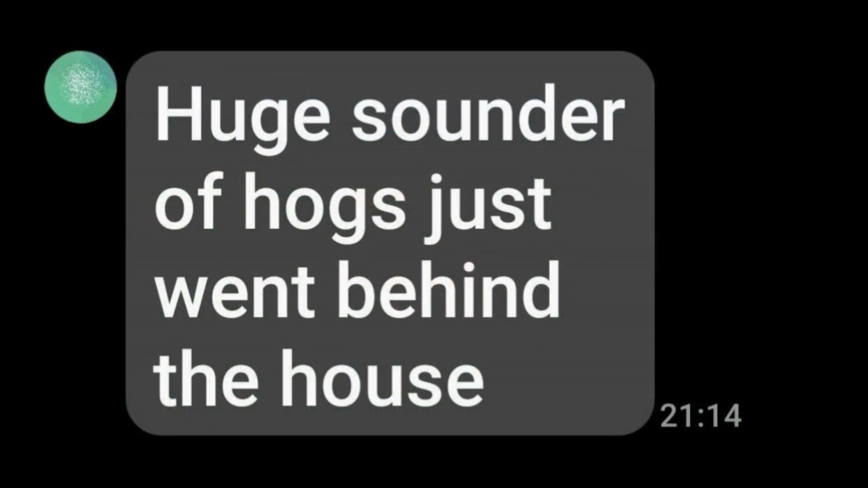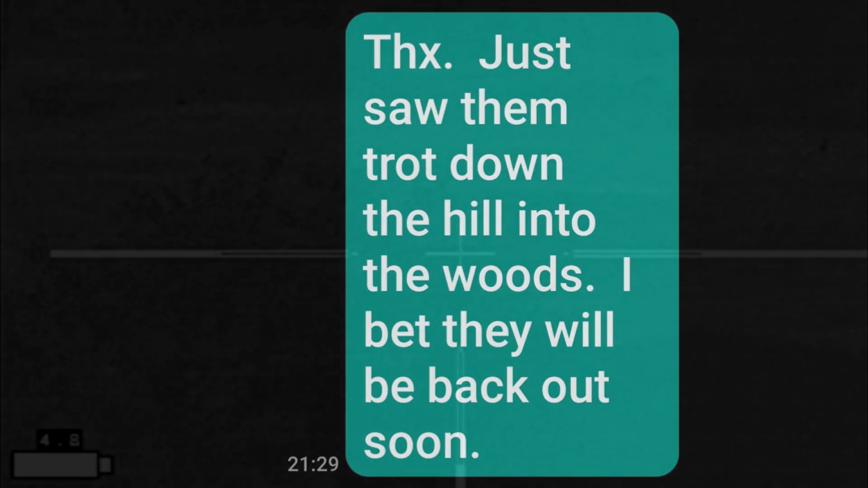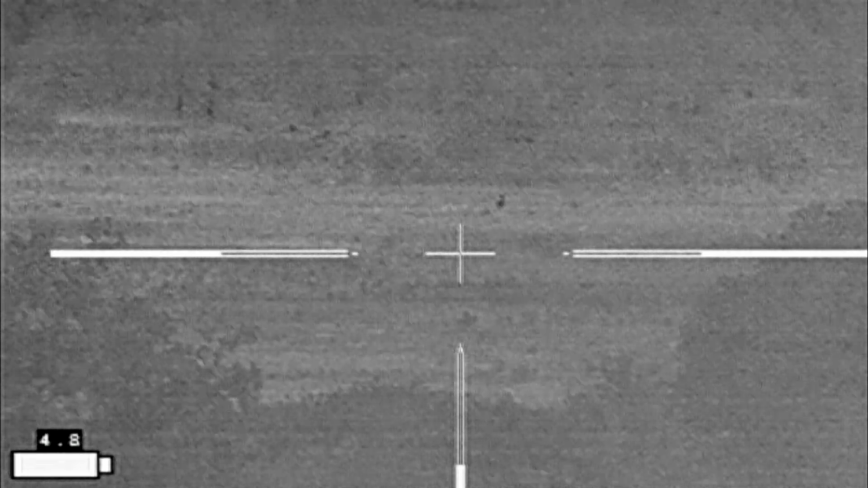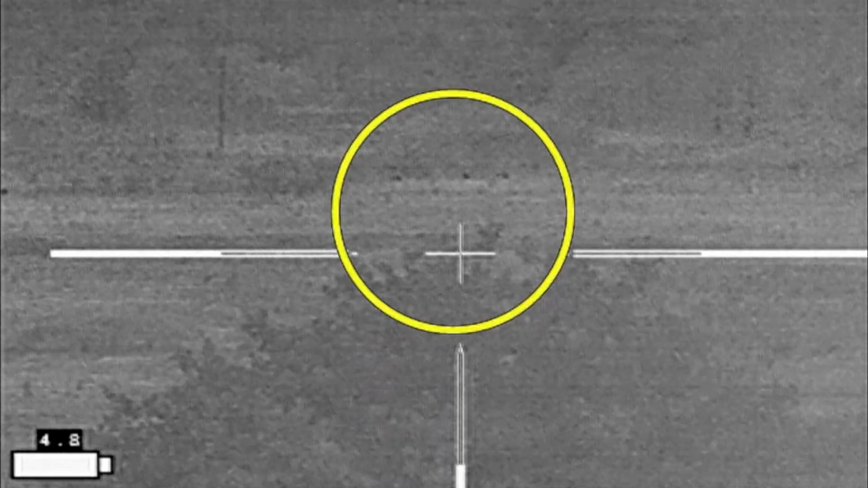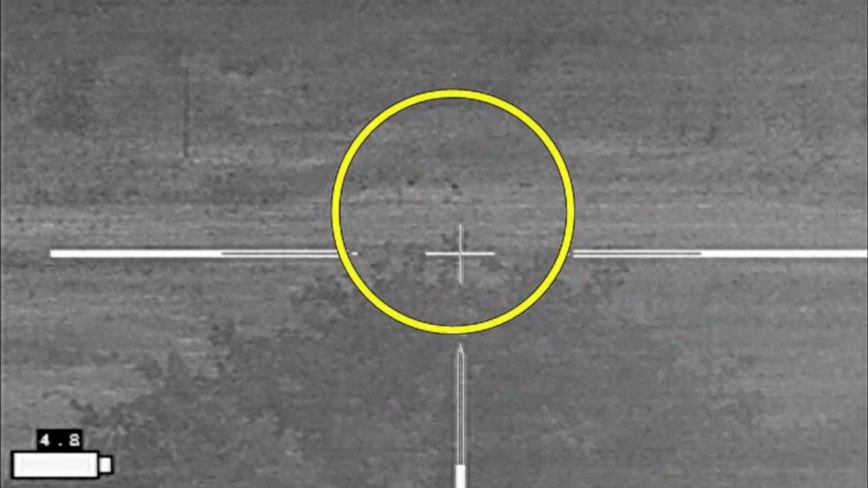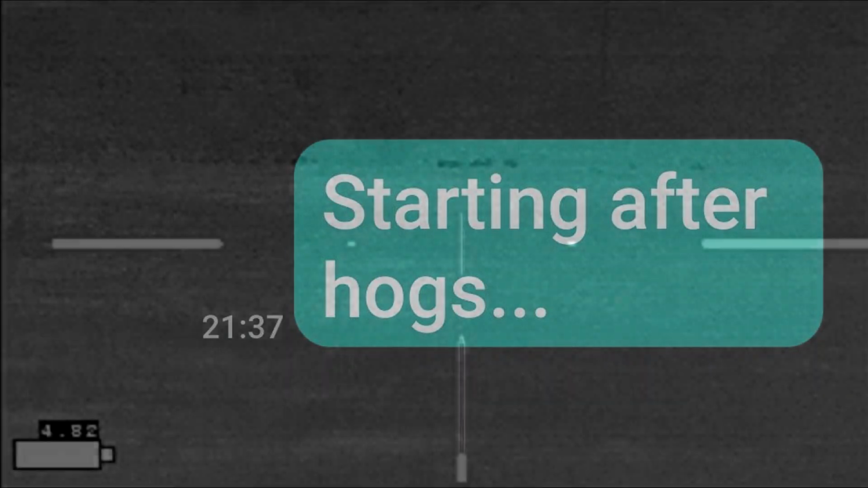Shortly after dark I got a note from the landowner saying that the hogs had passed behind the house, and a little while later when I saw them, I let them know what I'd seen. But the hogs had gone into the woods, so I had to wait for a while. Pigs. And there they are in the woods. It looks like they're going to move out into the open. So I sent the landowner a note letting them know that I'm starting off onto their property.